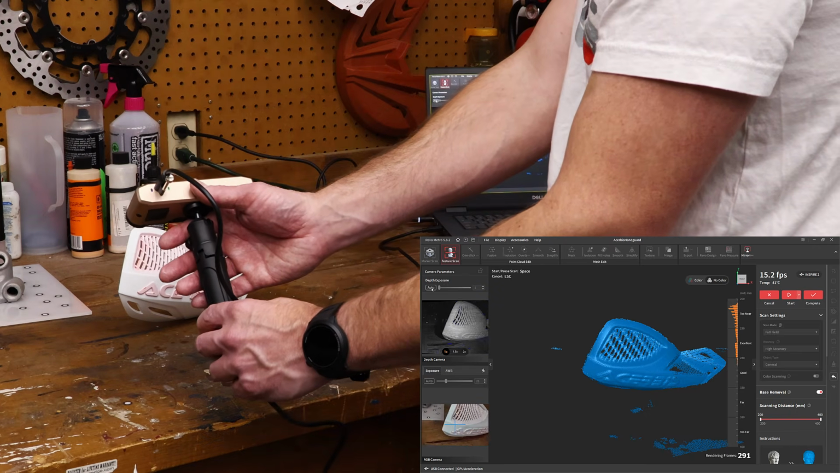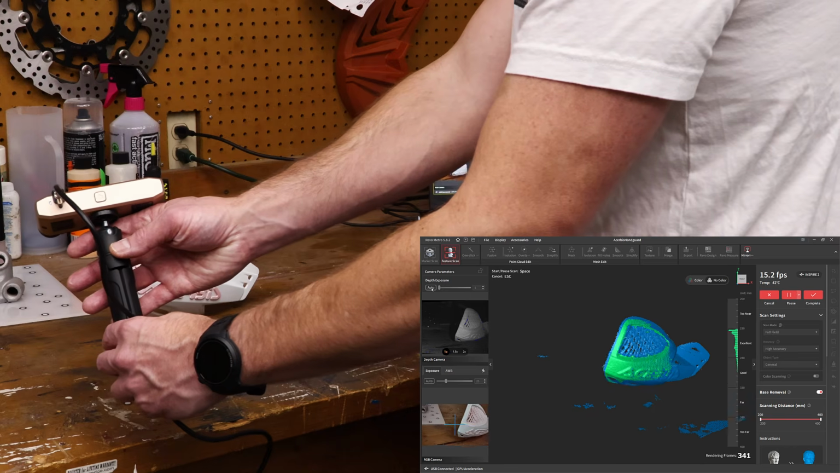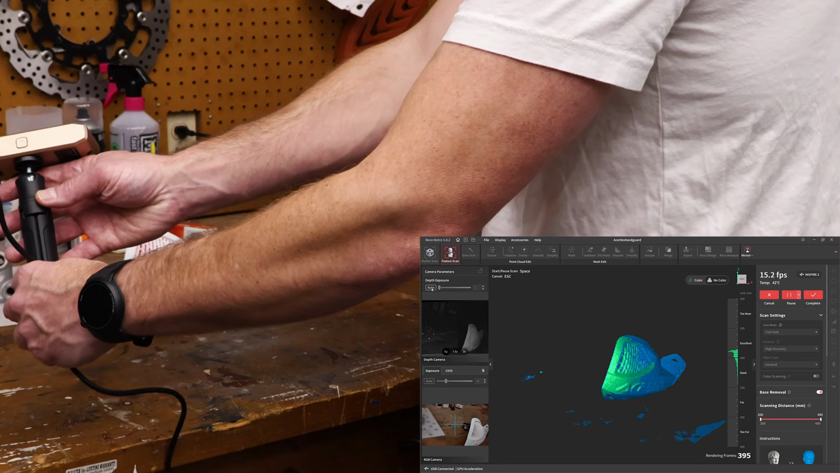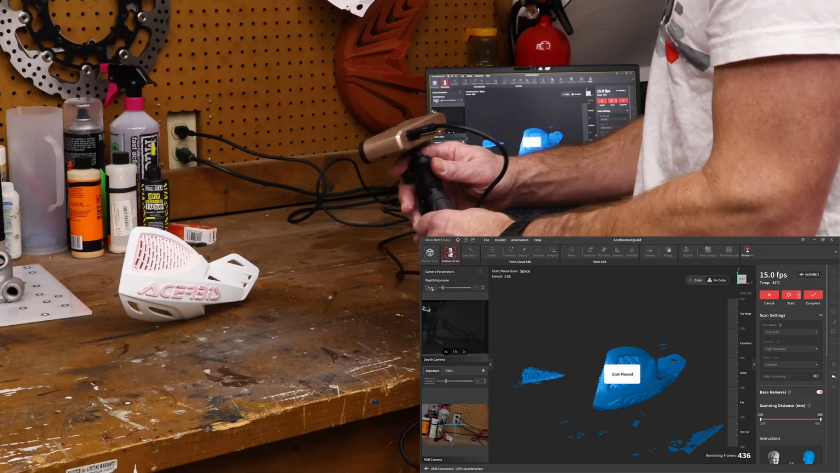Now, what I mentioned earlier is really what we want to do is we want to kind of hang out for a little bit longer to get more points. And you want to try to keep the scanner perpendicular to the part, or perpendicular to where you're scanning.